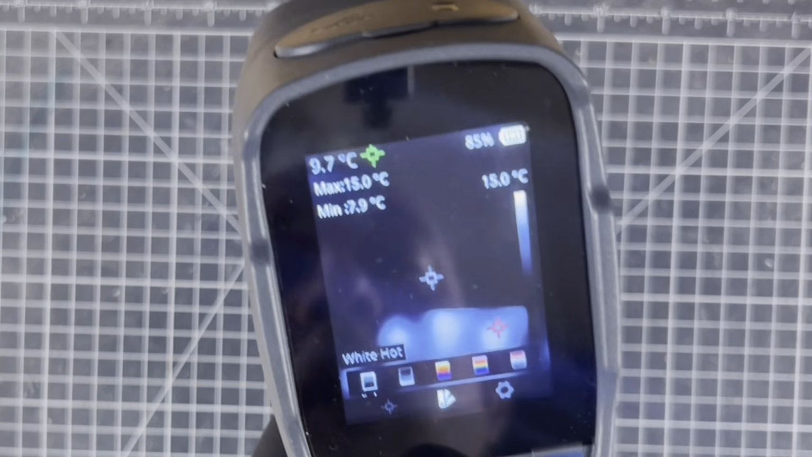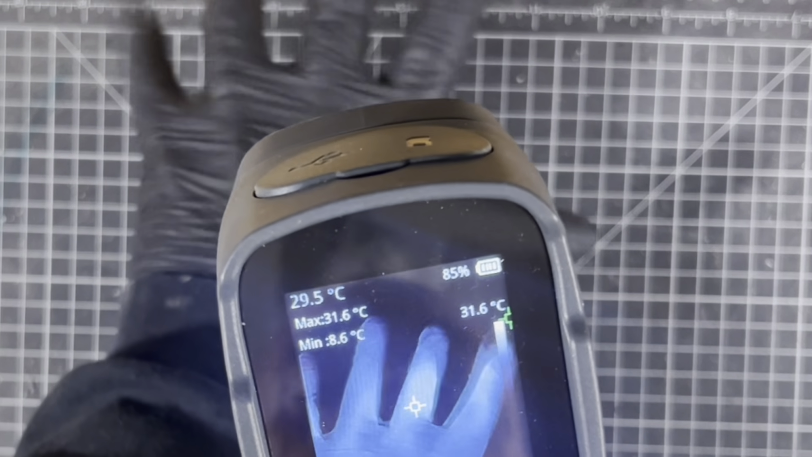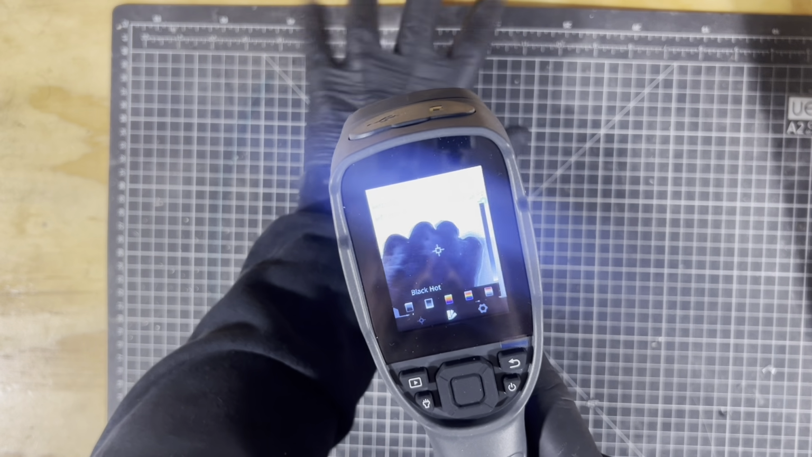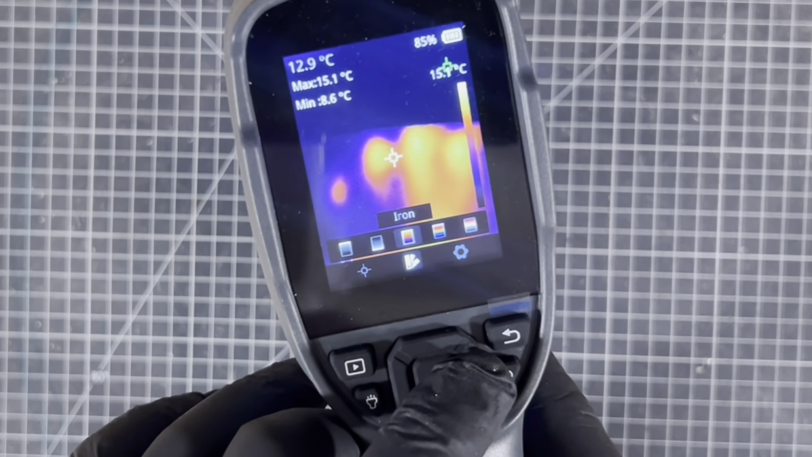So we've got white hot. The white is the hottest points, as you can see there. And then we've got black hot, so the opposite way around, like a negative. And then we've got the one that's already set up, which is the iron.